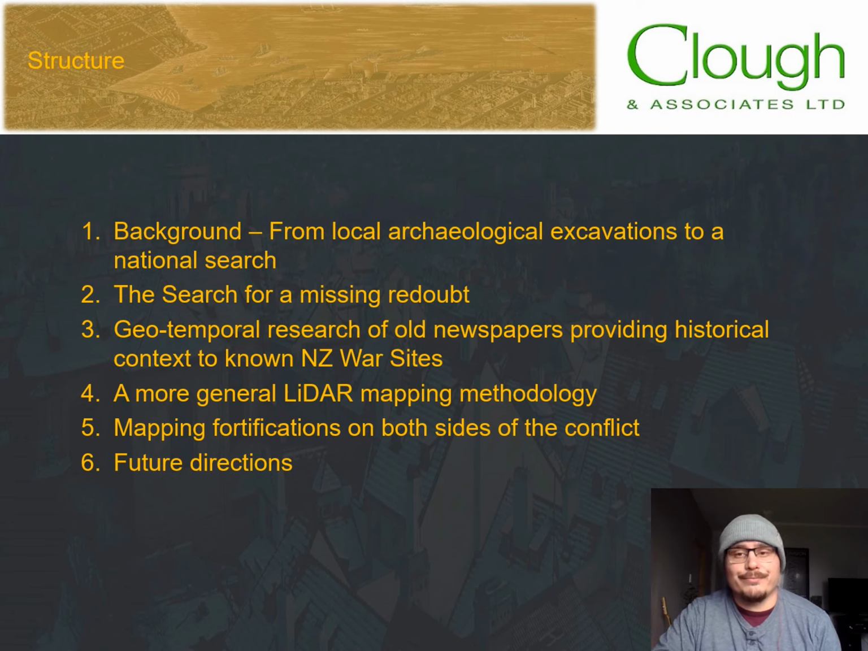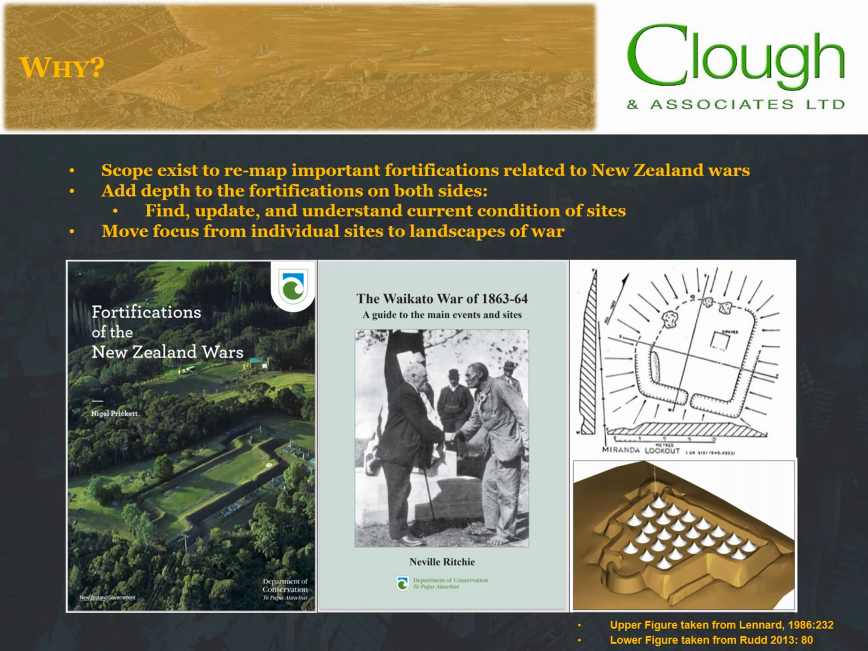So we'll briefly outline some of the previous research and summarize what we know about these fortifications on both sides of the conflict. We describe our initial endeavor to find one of the missing sites that seems to have largely disappeared from the story. We want to show how new techniques might aid in bringing these places back into light, and how the methodologies we develop can be used to develop a more generalized landscape approach to interpreting these sites. To do this, first, we demonstrate the use of data in old newspapers to give some historical perspective, what people were writing, and how the war was viewed from a Pakeha perspective.